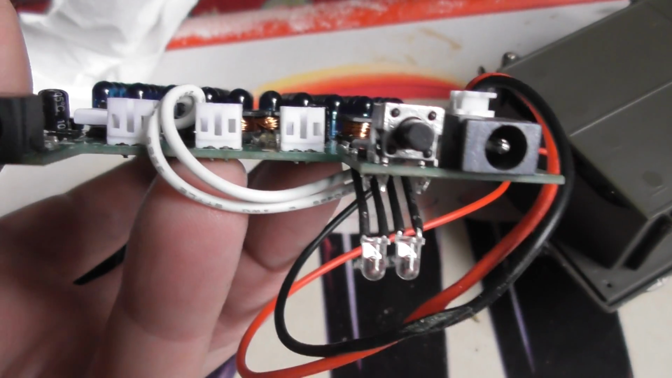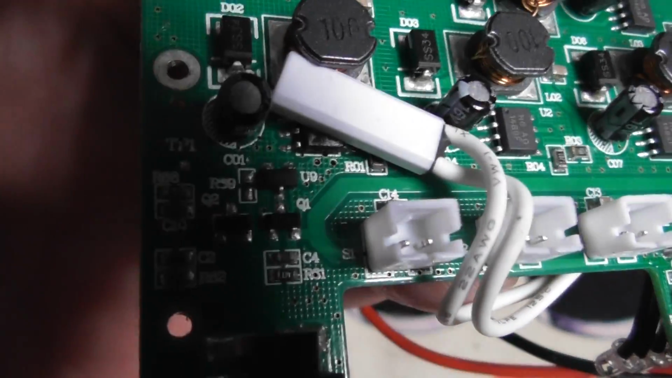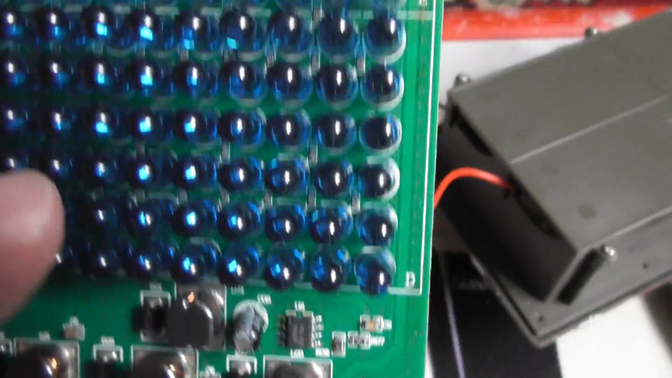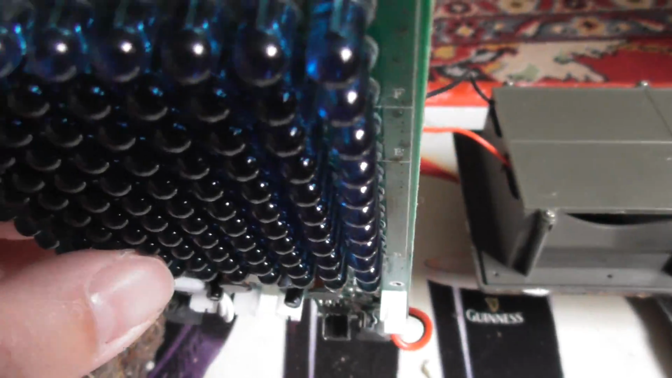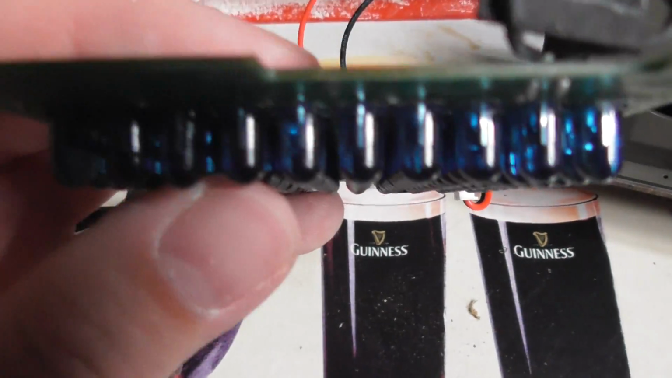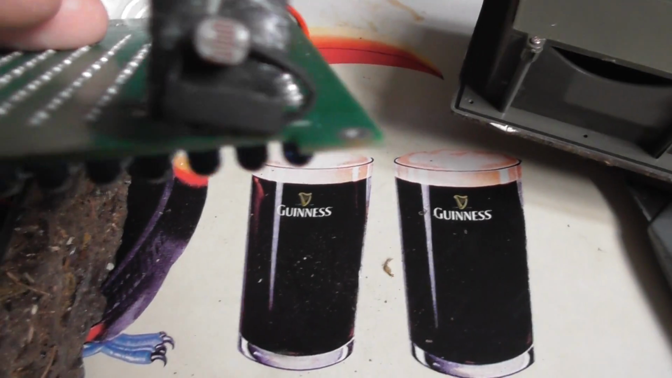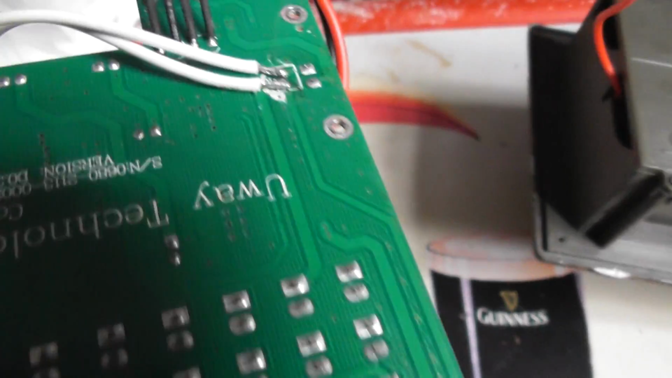Very annoying. So, anybody got any suggestions of what I should do? Let me know. I can see one of those LED lights is not in there straight, and that's not me. That's whoever assembled it. I don't know if you can quite see that. Yeah, that third one there. But nothing obvious to me is broken.